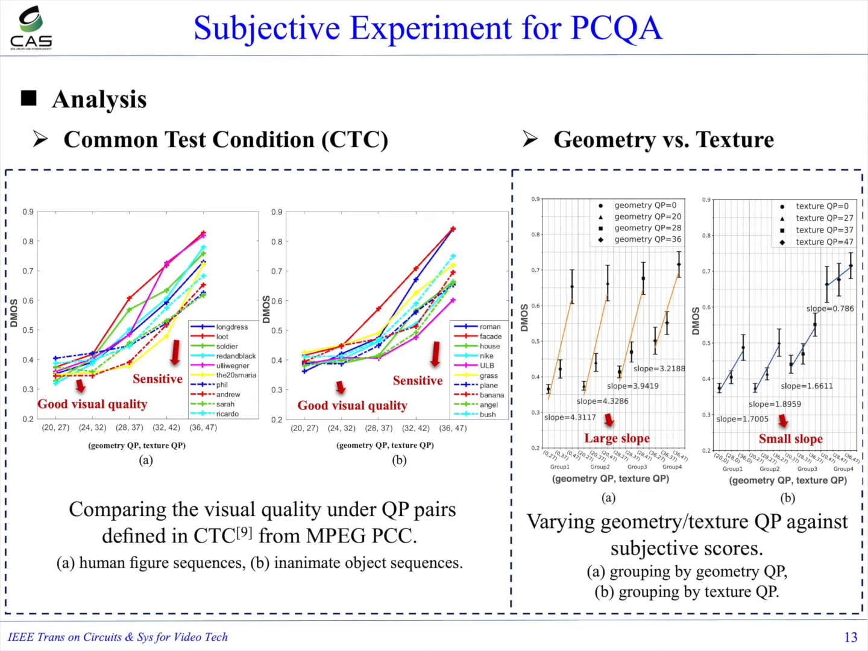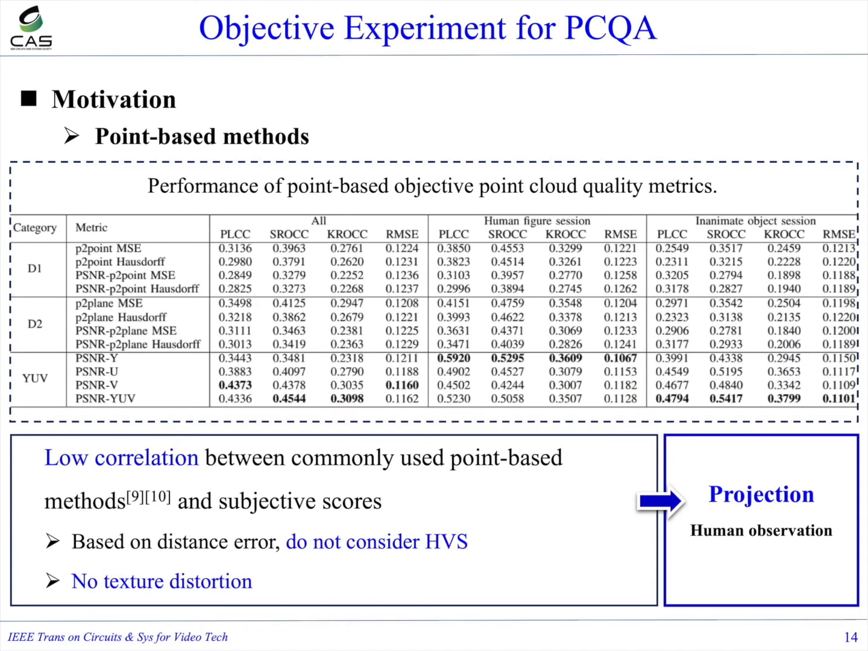It can be seen that the slopes in the first subfigure are higher than slopes in the second subfigure. Based on our subjective PCQA database, we evaluated the performance of popular point-based objective methods used by MPEG, and it can be found in the table that objective scores show a low correlation with subjective scores. It is because these metrics are error-based models, and they did not consider the human vision system or texture distortion.